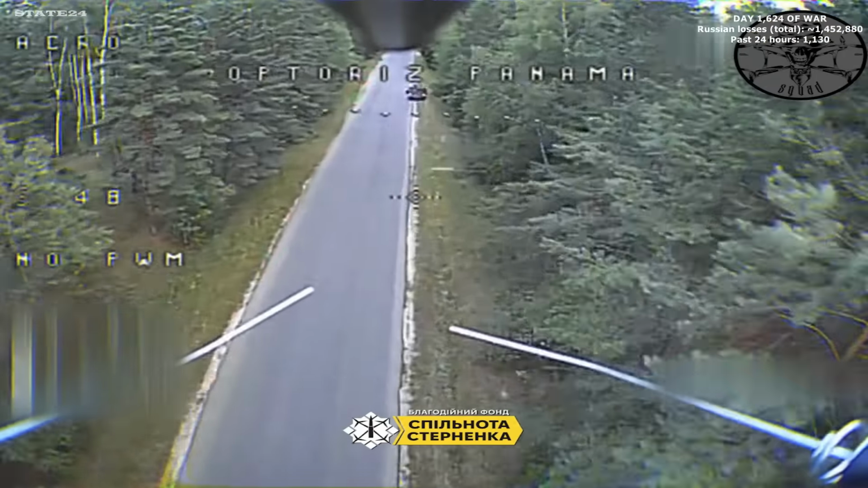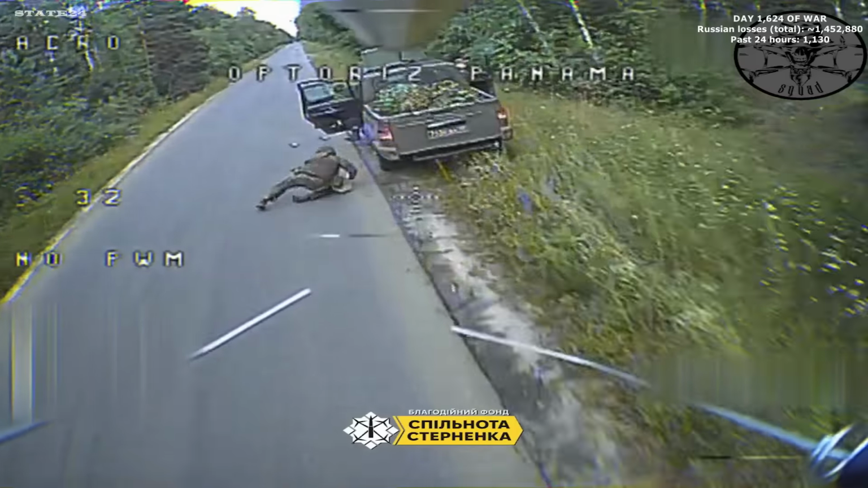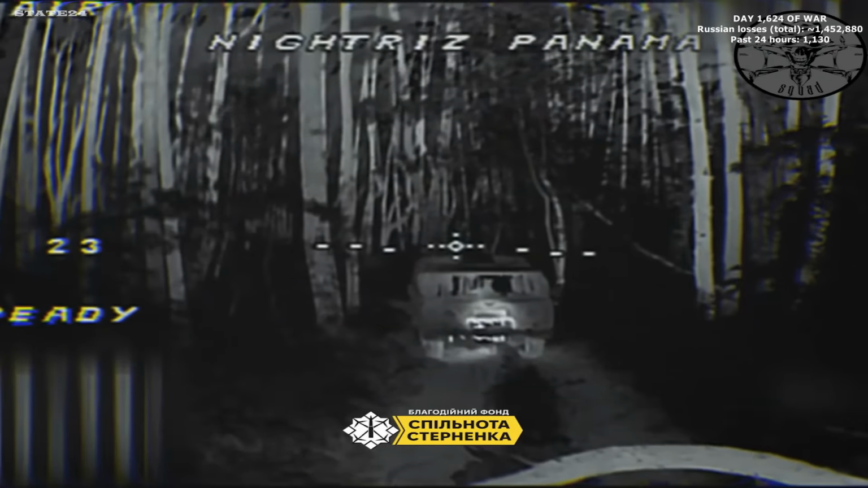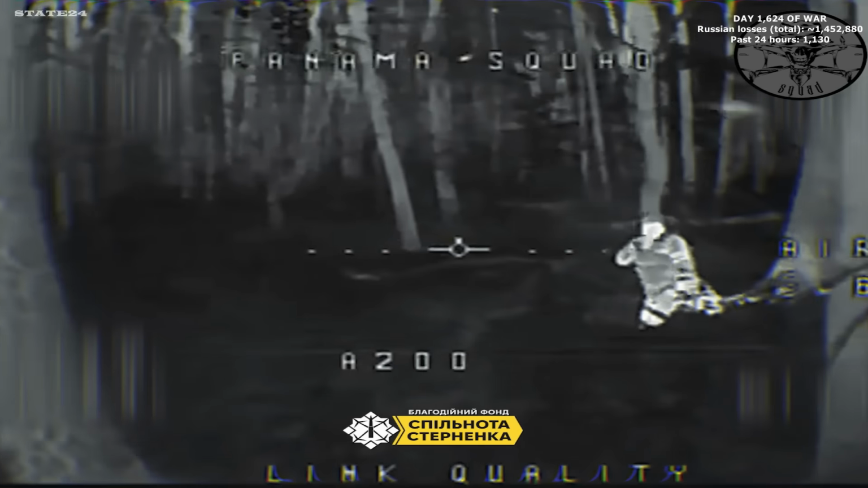In Russia's Bryansk Oblast, a pattern has emerged. Russian forces moving through forested routes keep getting intercepted. Ukraine's 1st Territorial Defense Brigade Panama unit operating with drones across this border region, targeting anyone moving through the tree lines. The forest roads that were supposed to offer cover have become one of the most dangerous routes on this stretch of the front.